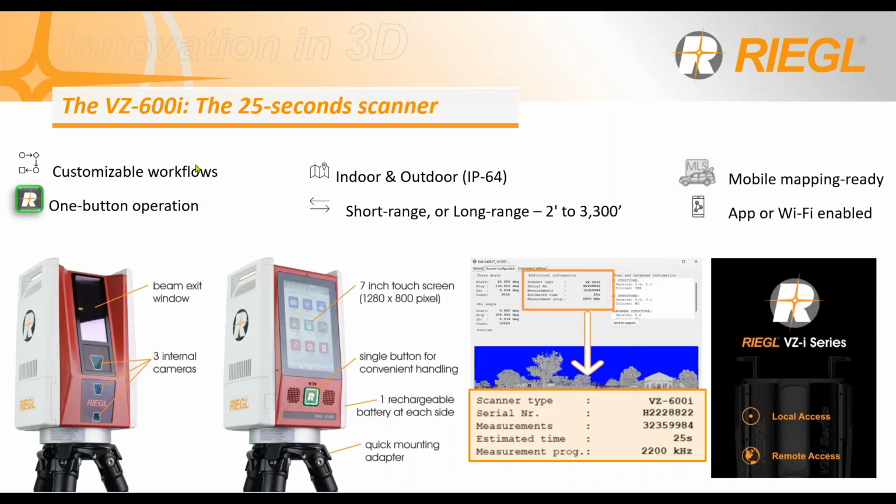So my focus today is going to be on the VZ-600i, the 25-second scanner. It's the most versatile one. It's amazing. It's compact and lightweight. It's incredibly fast, accurate, and reliable for indoors, outdoors, short or long range. It is easy to use with a single button. It scans LiDAR and image acquisition simultaneously, which will help you collect top quality data in a fraction of the time you're used to. This scanner is unparalleled in speed and density.